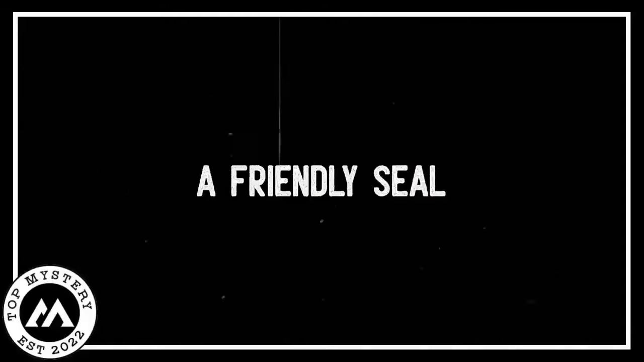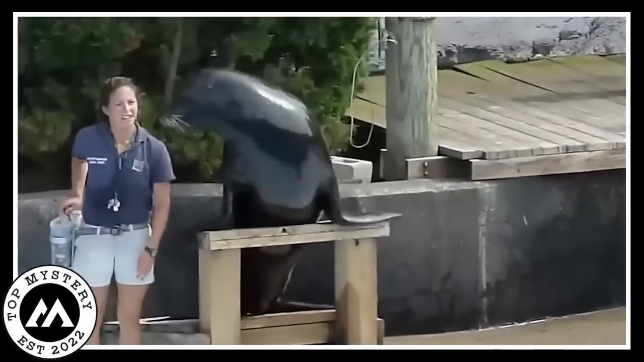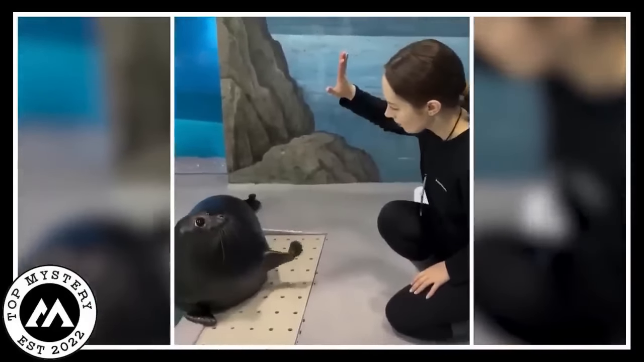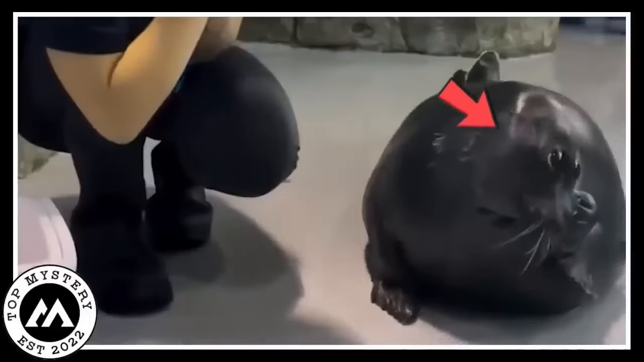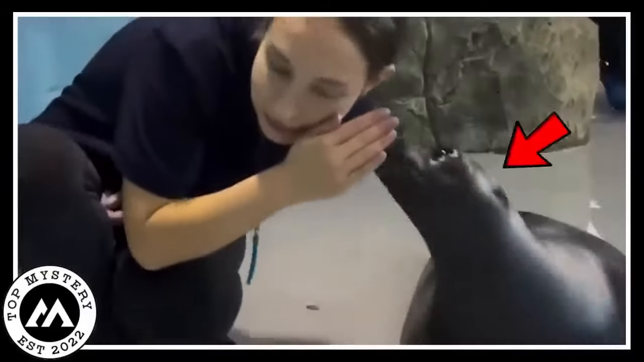A friendly seal. Okay, you won't believe how heart-melting this trail camera video is. So, there's this super friendly seal, right? It's just chilling by the pool being all cute with its caretaker. The seal's got these big eyes that are basically like magnets for your heart. So adorable. But here's the kicker.